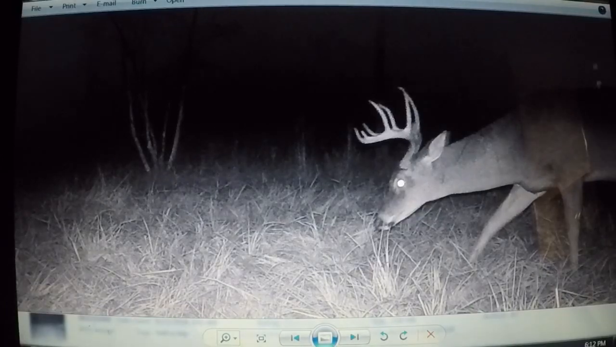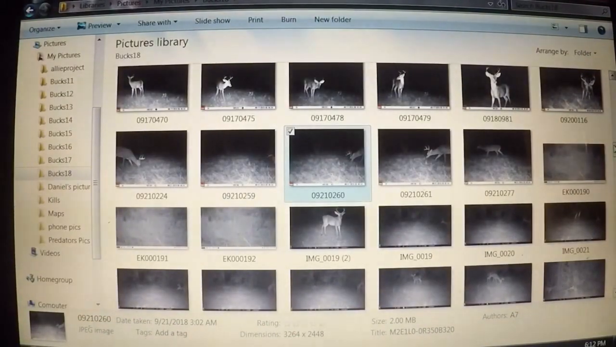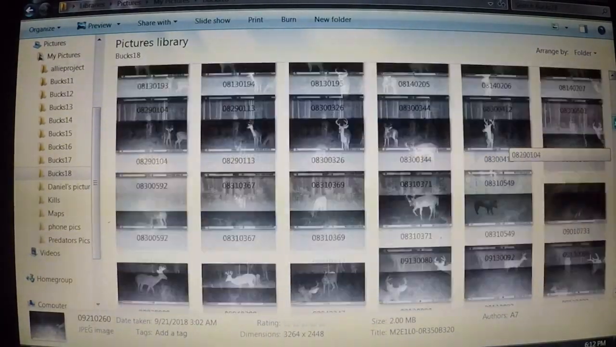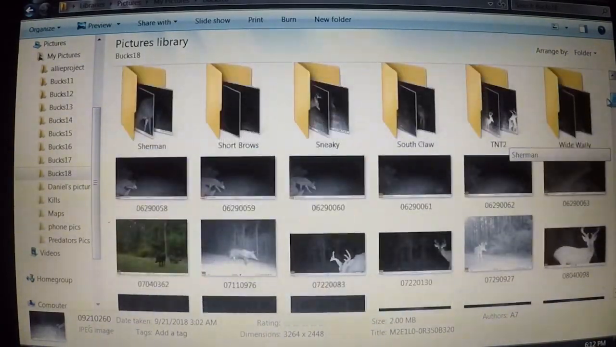So down here we've probably got another 20 bucks that are all at least 2.5 years or older, and I'm just waiting to name them and decide.